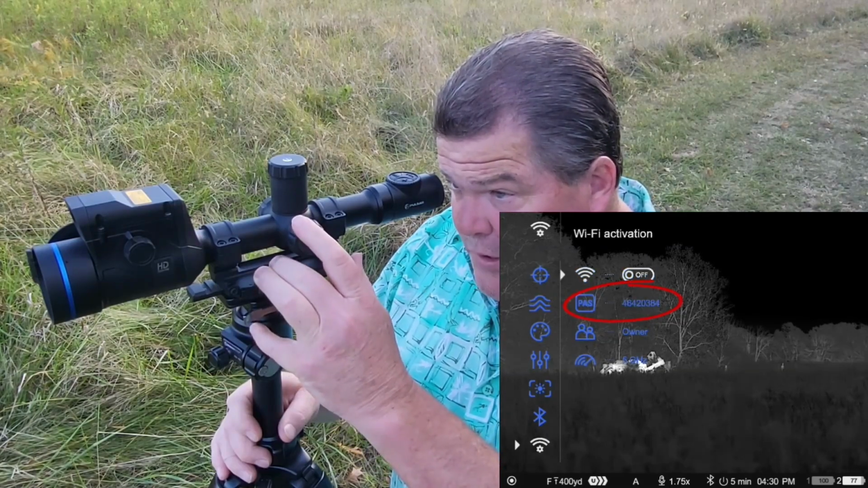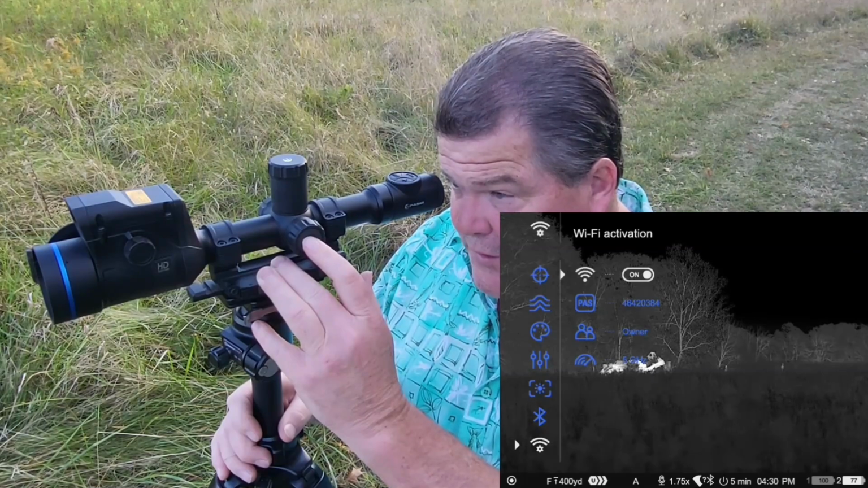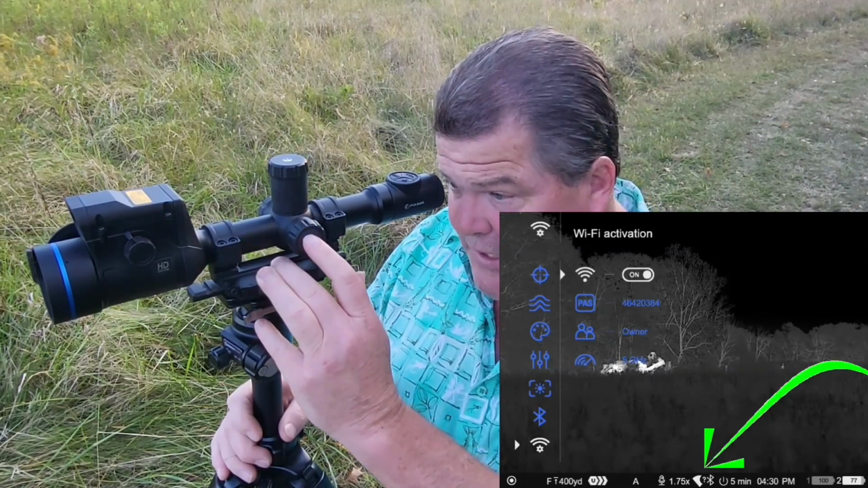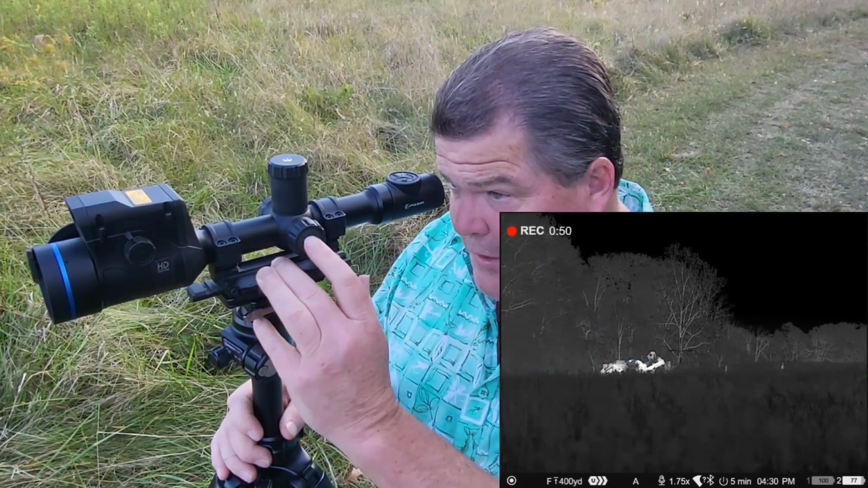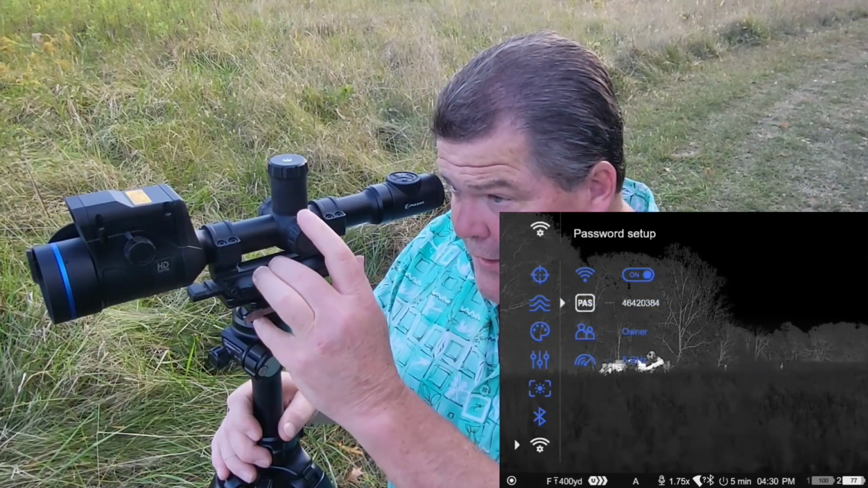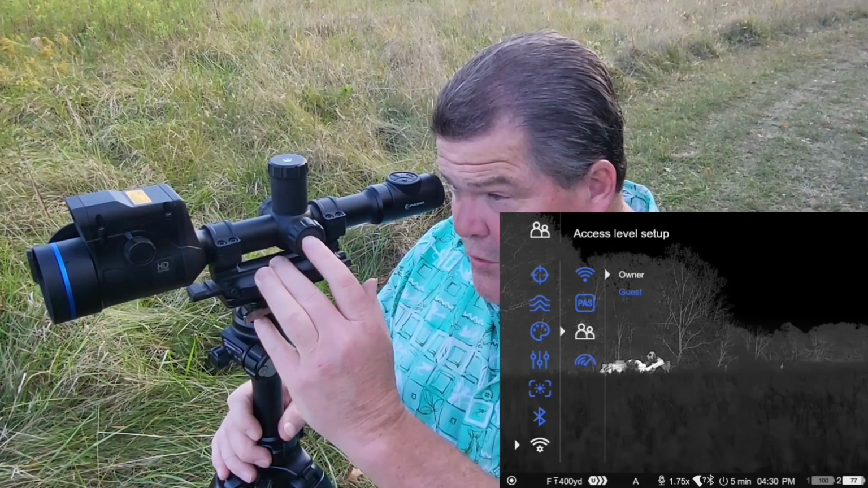In this menu as well, we have the on-off toggle. If I hit that button there, obviously it's going to turn the Wi-Fi activation on. You can see where down on the taskbar there is an indicator that pops up to let me know I've activated that. Below that, again, is the password. And then here we have an access level of owner or guest.